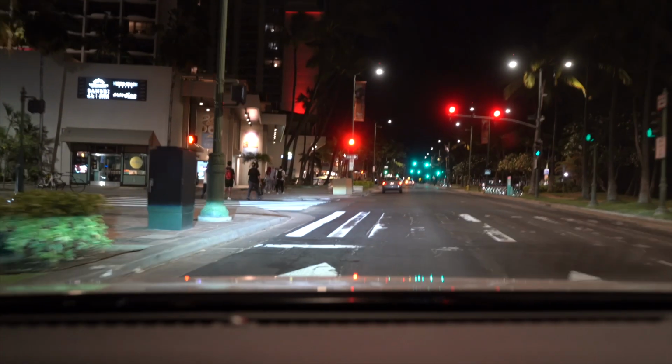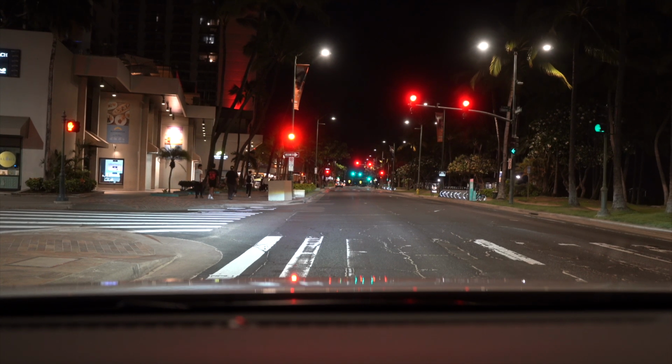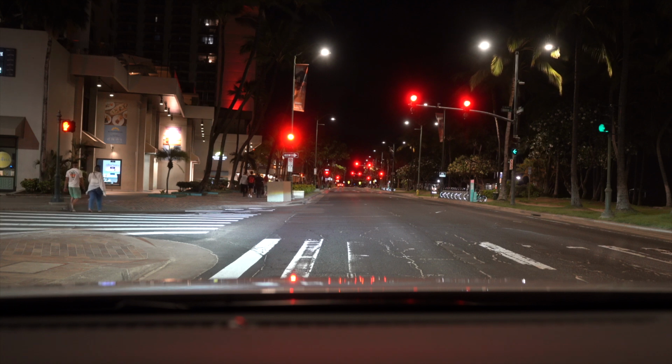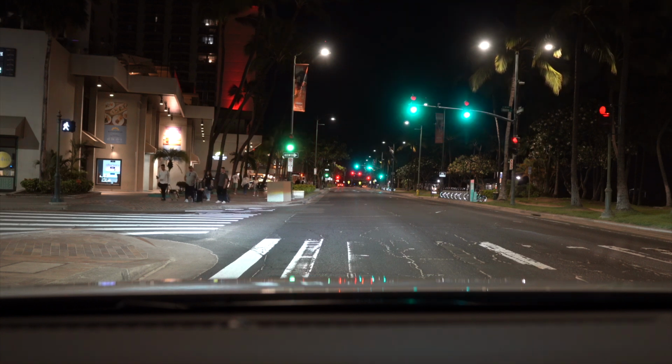Gonna cross to the far left lane. There's people going for nightly walks. It's almost as if it's a ghost town, but it's not. It's just Waikiki closes down early. I don't know how else to explain it other than it just closes down early. Again, if you're here during the daytime, you'll see that the streets are lined with palm trees. Looks really nice.